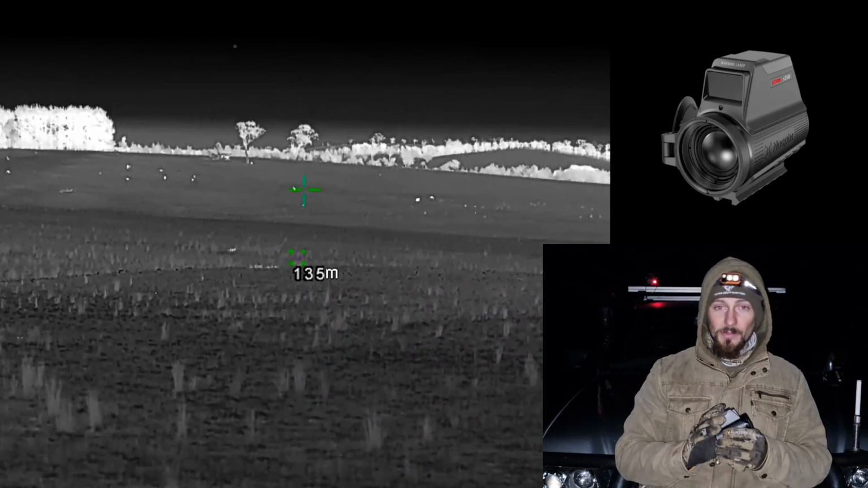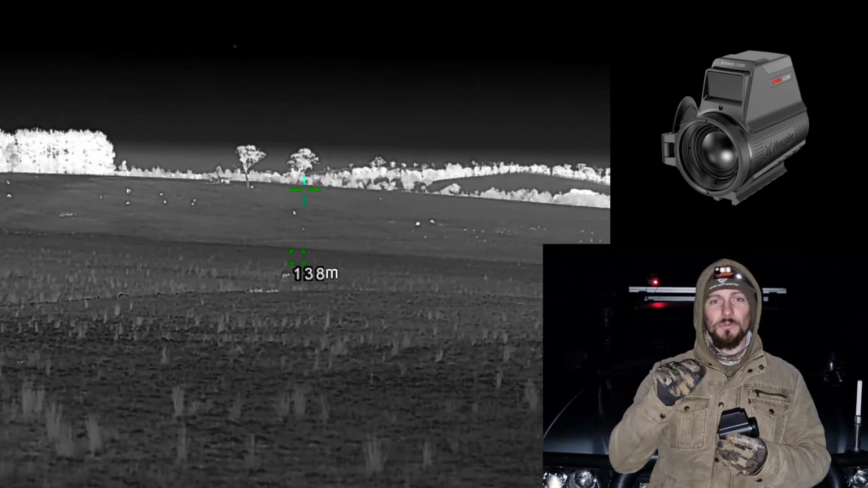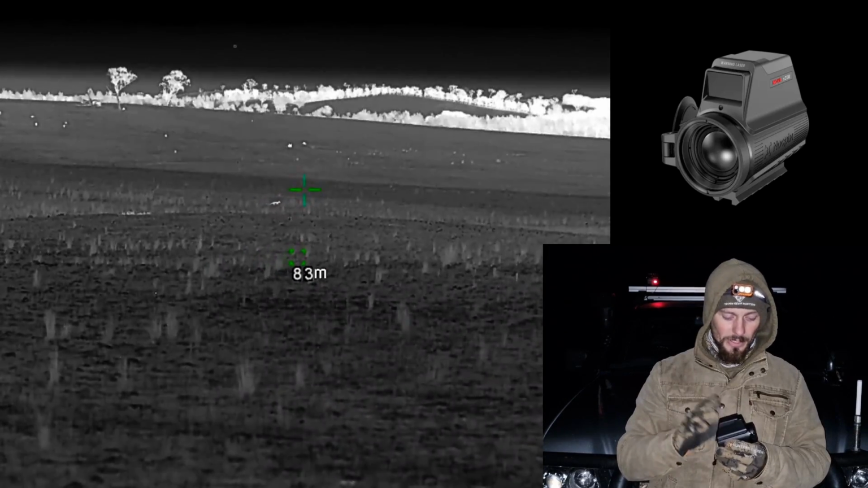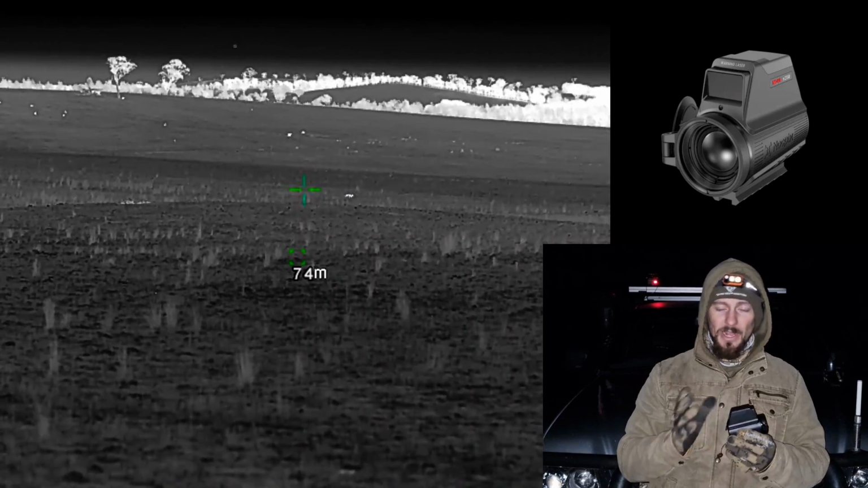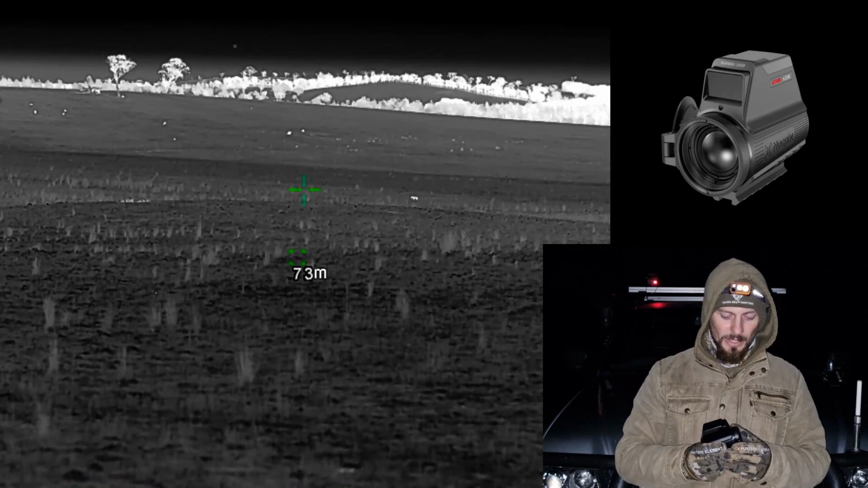So again, it would be nice if perhaps in the app, in the settings, you were able to move the crosshair. So that is something that could potentially be added in an update in the future. Again, nothing to really deter anyone from getting this, because it has been fantastic. It's definitely a bonus to have that in this device, and even with the laser rangefinder too.